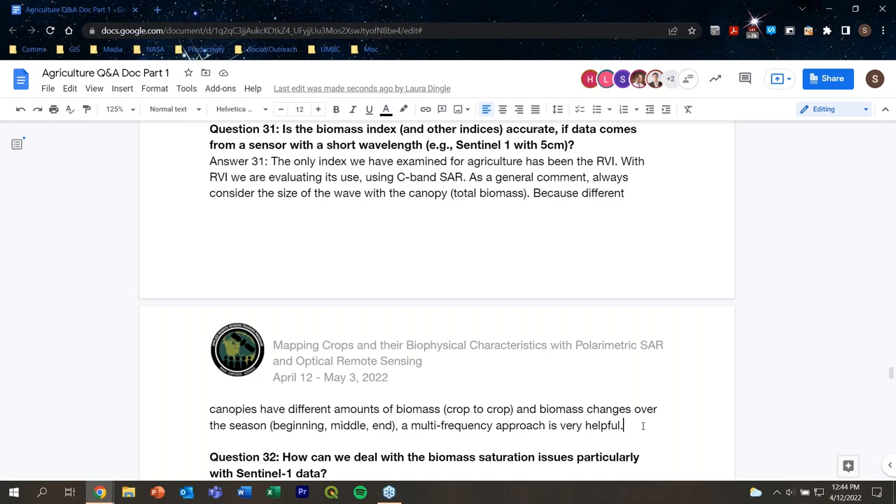And in that case, I think the biggest dividends, the most advancement that we will see in measuring biomass for crops will be when we start to integrate radar from different frequencies.